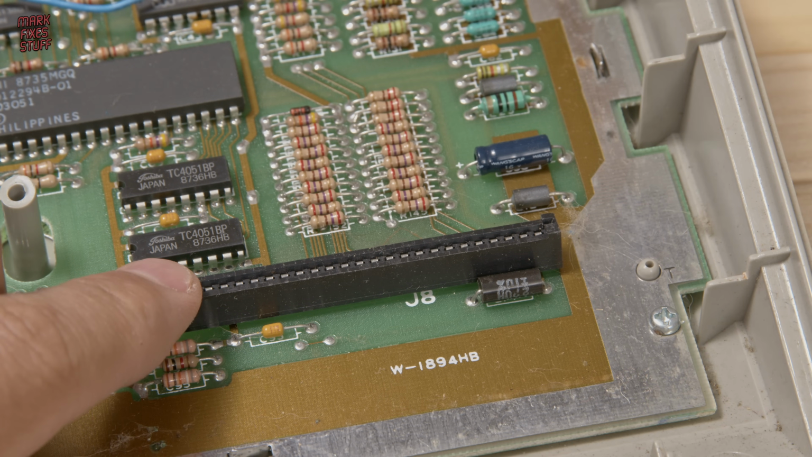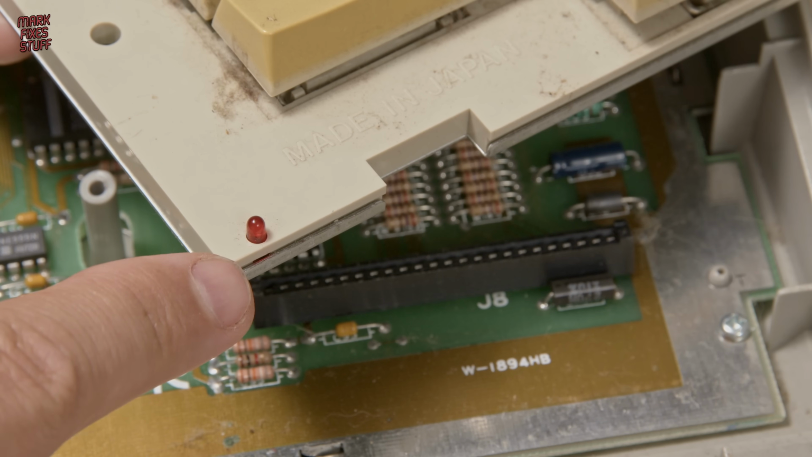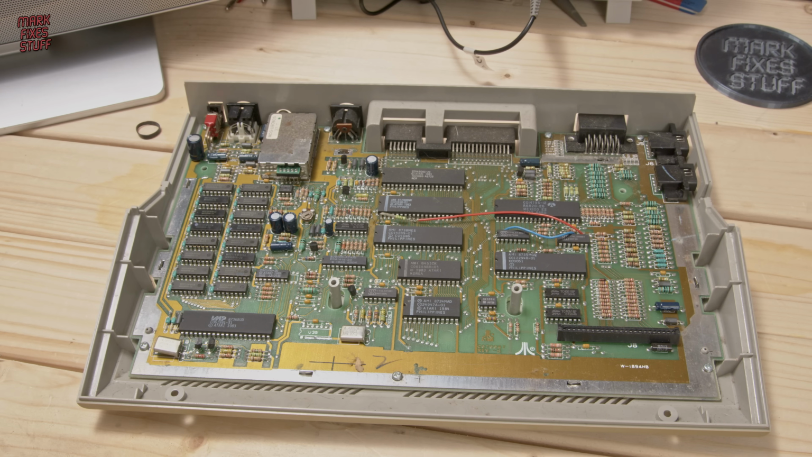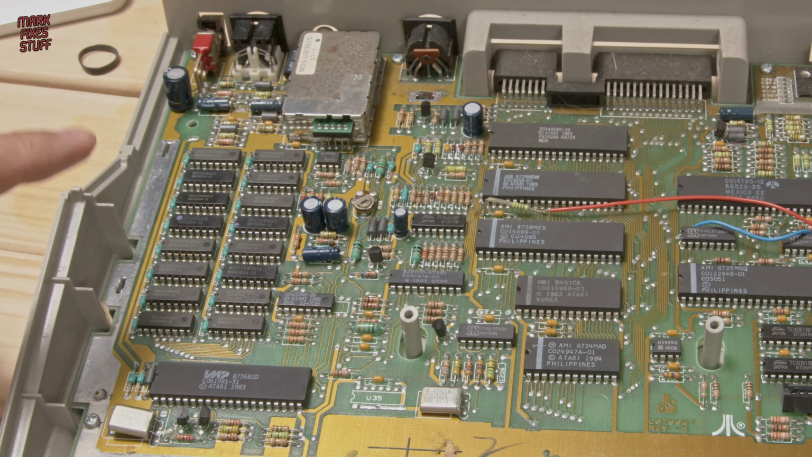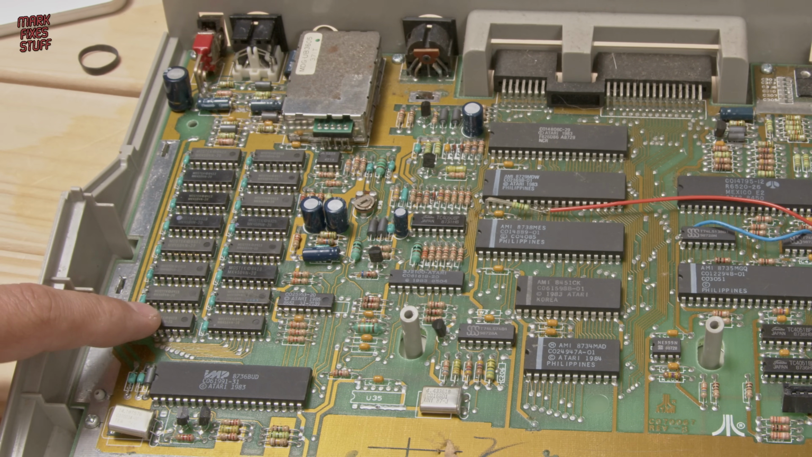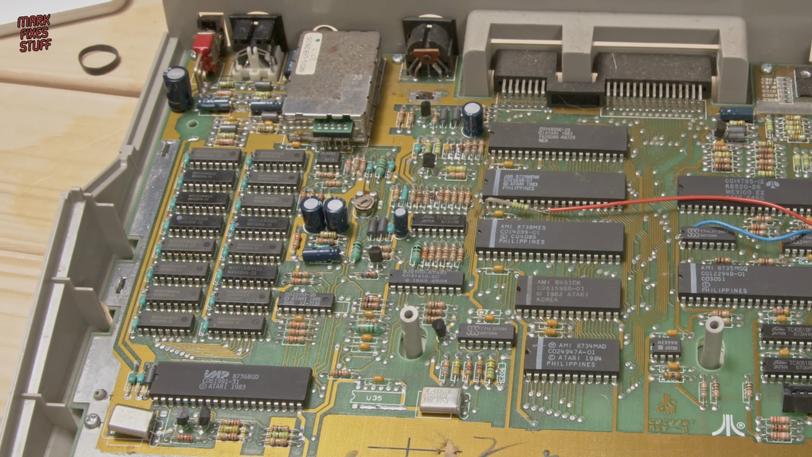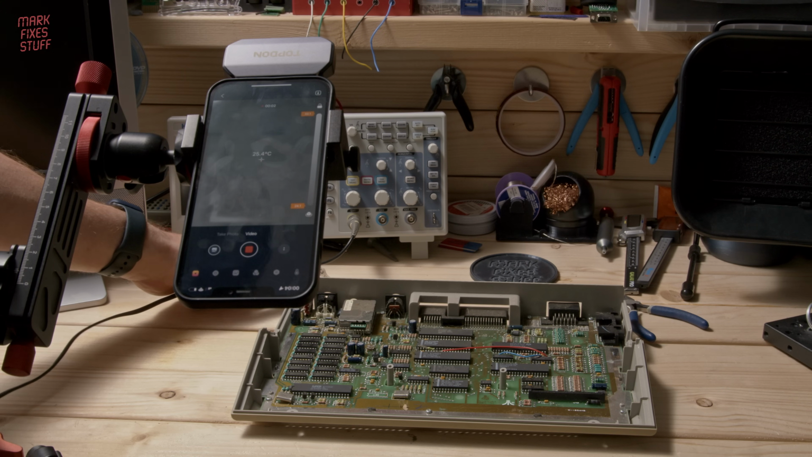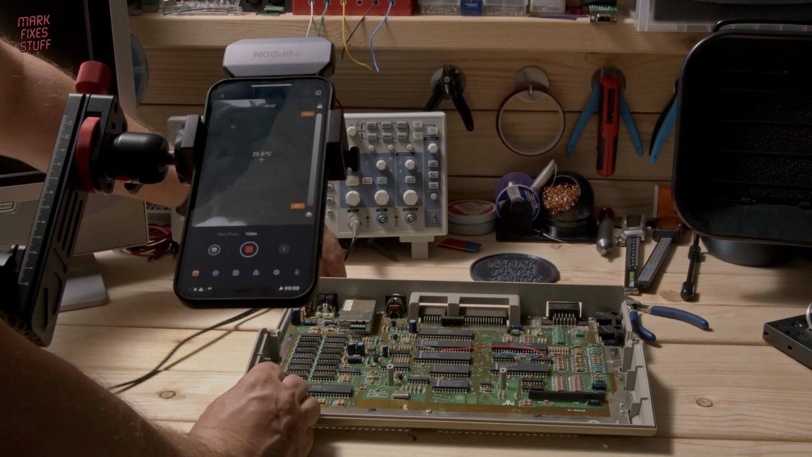If one of the RAM chips is pulling the 5 volts down, it won't be supplied to the keyboard connector and therefore the LED. So I think what we'll do is we'll turn on the machine, then watch with our thermal camera to see if any of the RAM gets stupidly hot. If it does, it could be where all the 5 volts are going. I've touched one of these in the past when they're hot, and the resulting scar makes me not keen to do that again. Failed RAM doesn't always get hot, but it shouldn't be pulling the voltage down if it's cold.